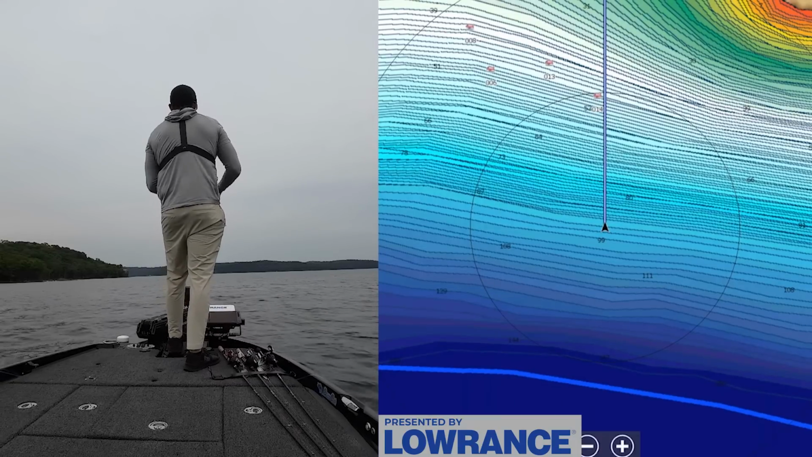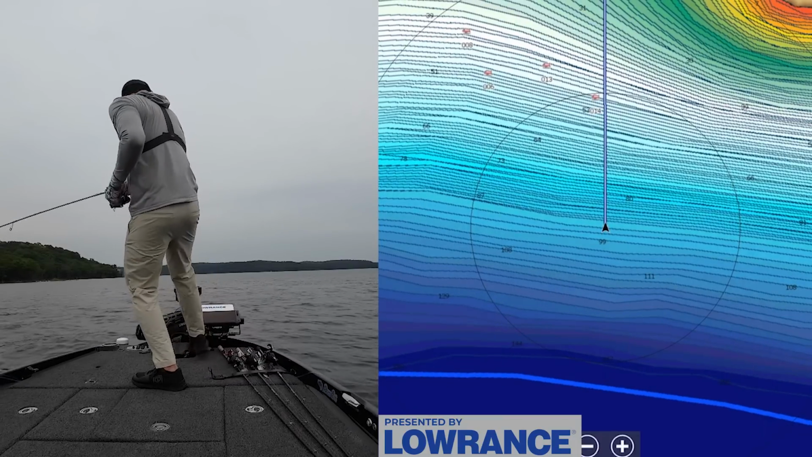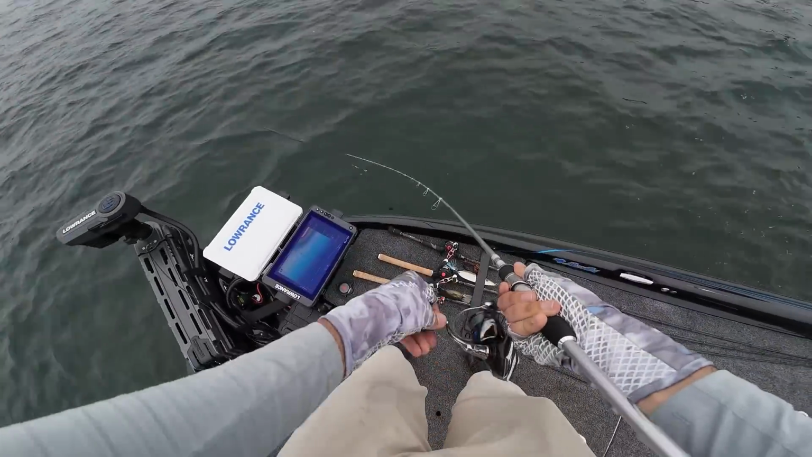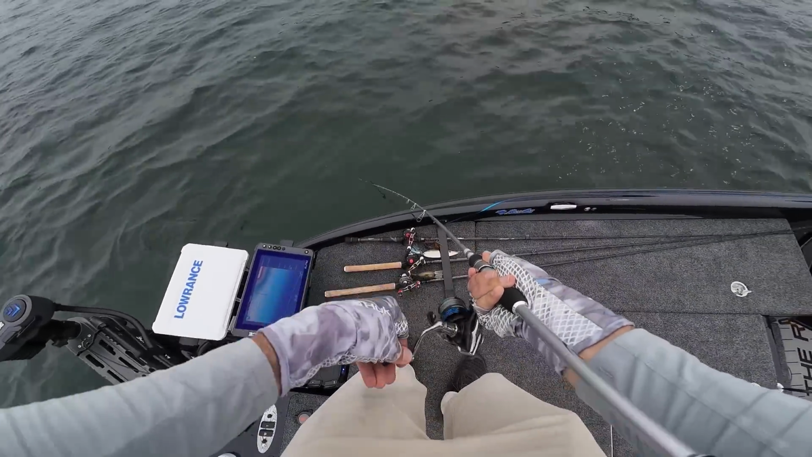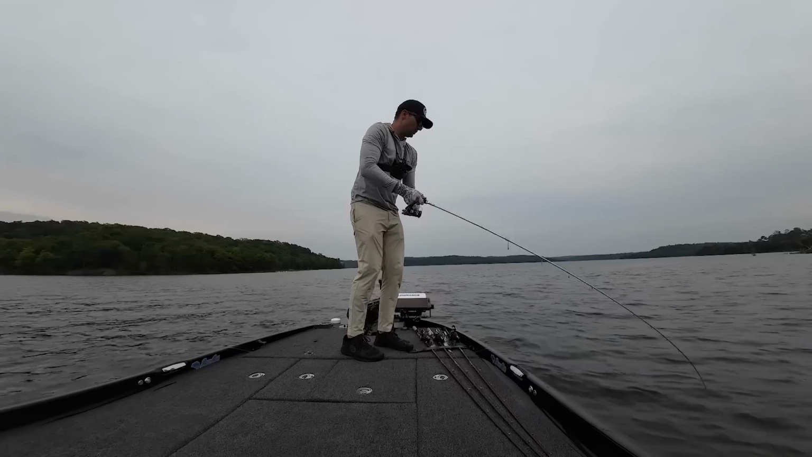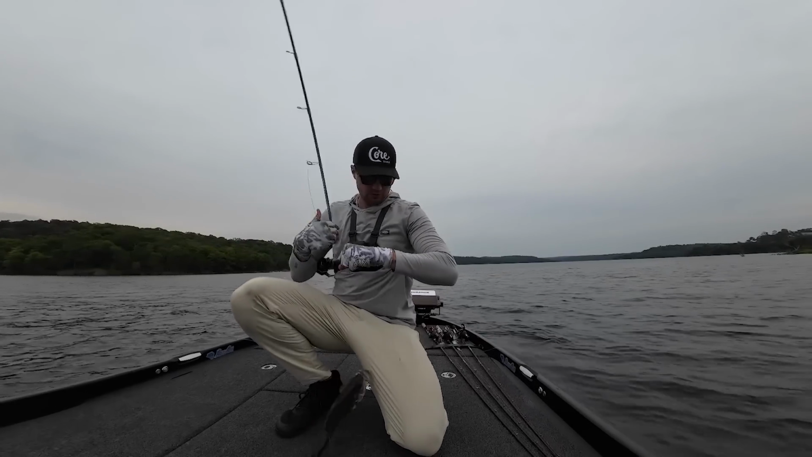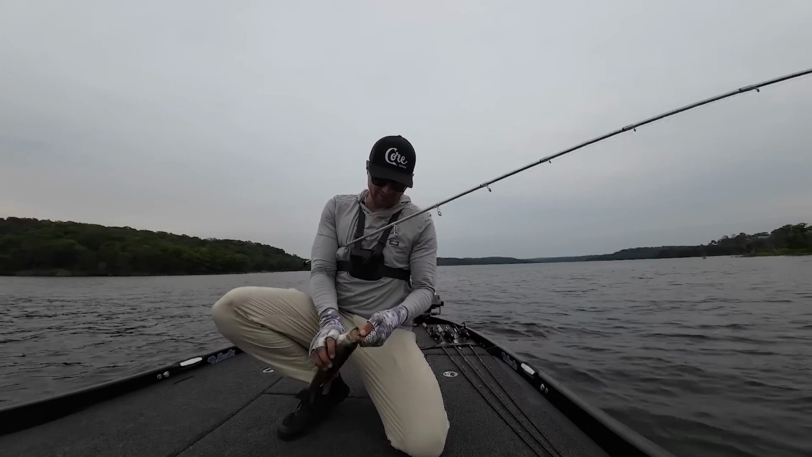Oh my gosh, they're going, oh, first cast. They're going crazy up here, guys. They're busting everywhere. There's so many of them up here. We saw like 10 on down scanner 2D. Whenever you see 10 fish like that, you know there's gonna be way more. They are choking right now, guys, up on top of this thing.